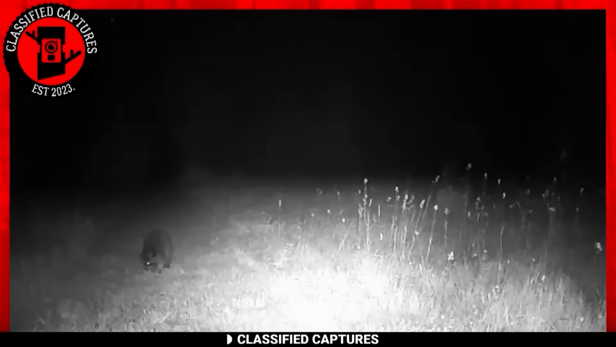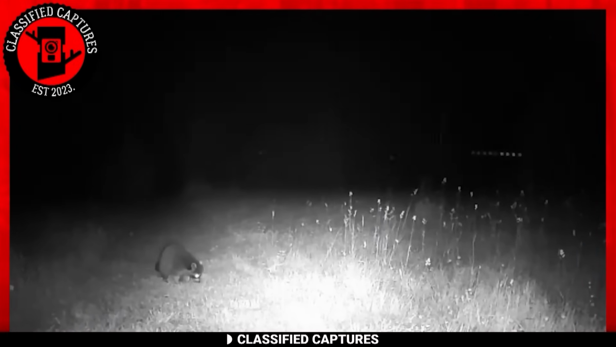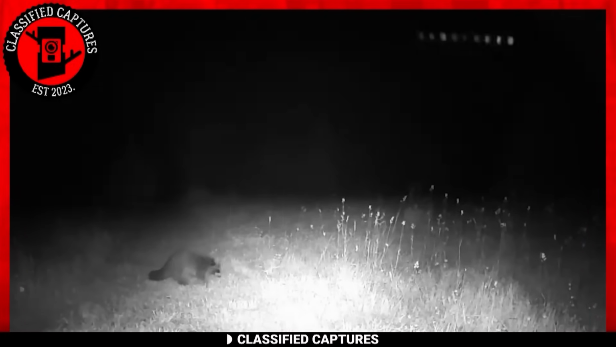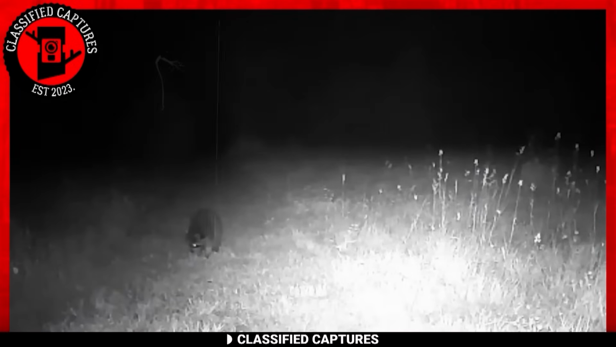Next, we have this Trailcam footage that's had us scratching our heads. What do you see in the footage? It starts off looking like your everyday Trailcam capture, a nice capture of a raccoon going about its business in the evening, but look up.